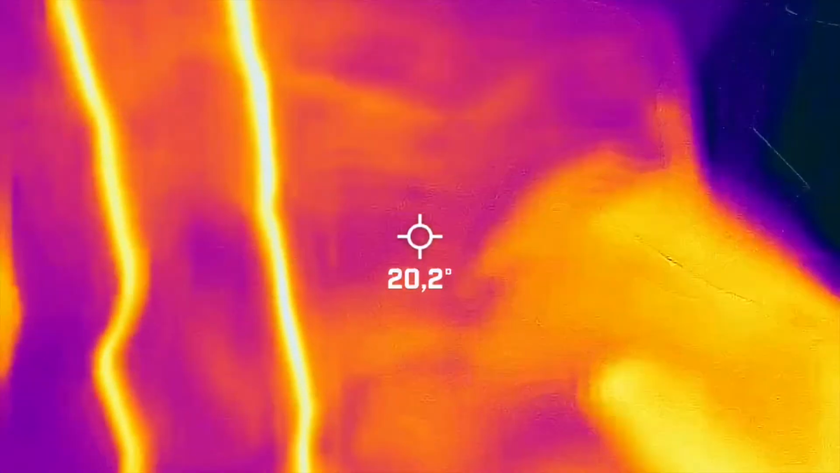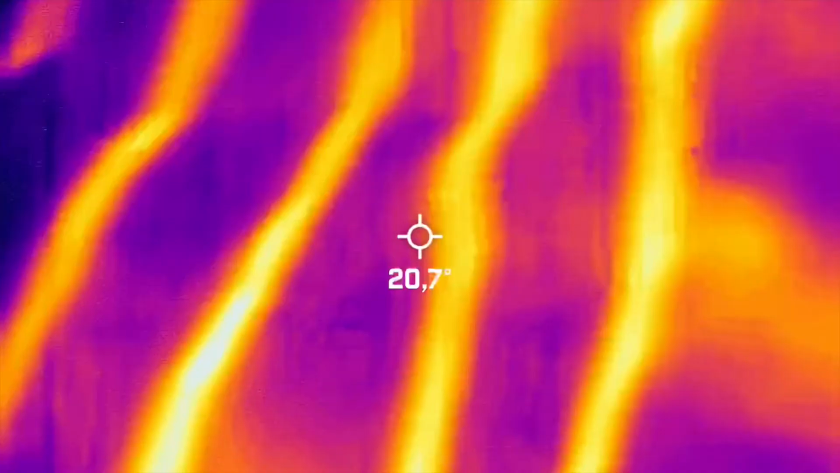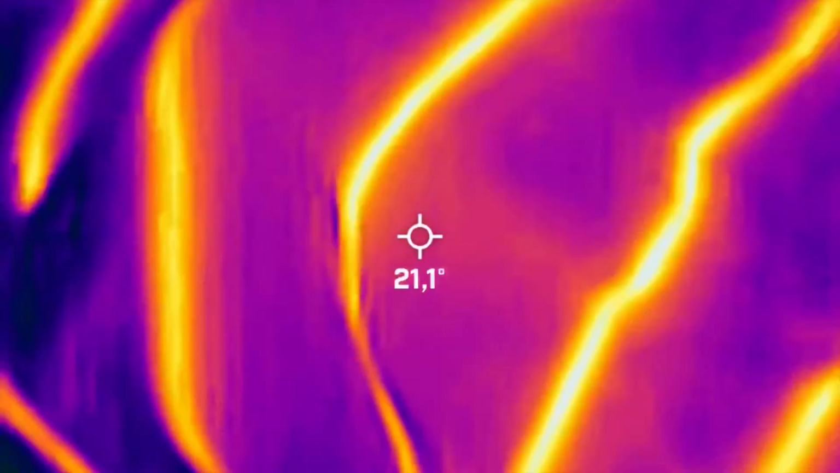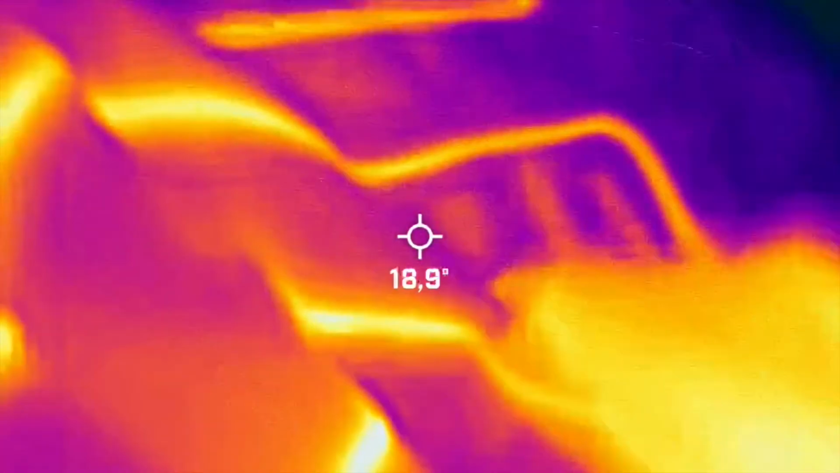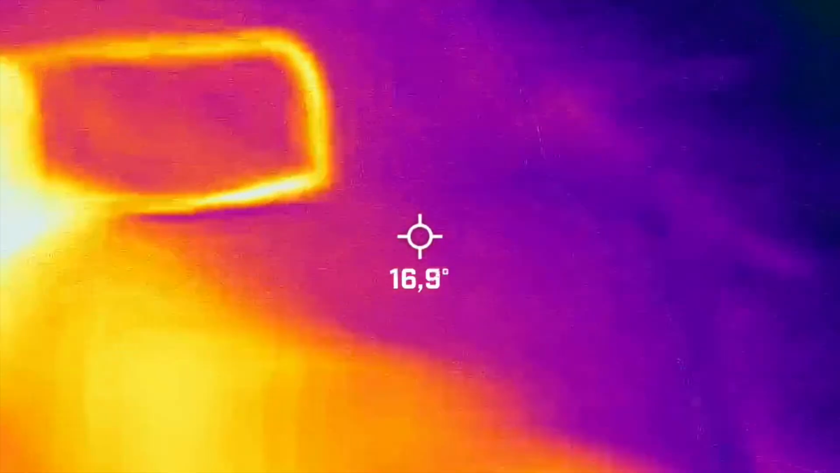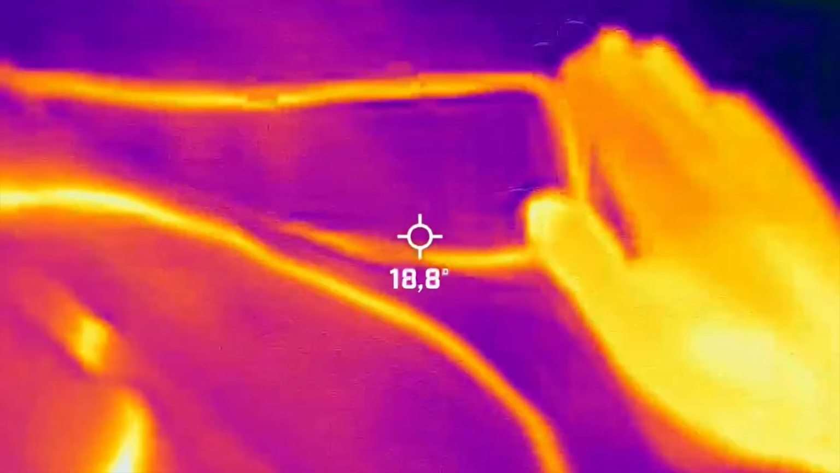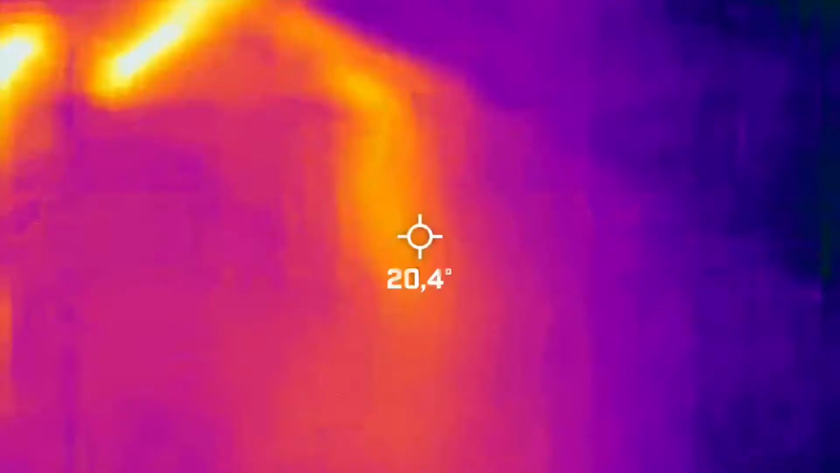So we have about 10 inches from the edge. And from the top, this is the end. So it goes like just a few inches.